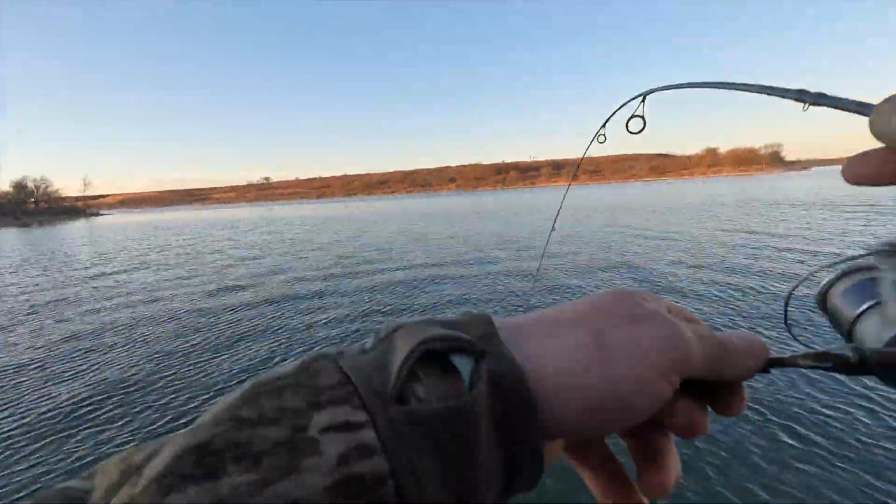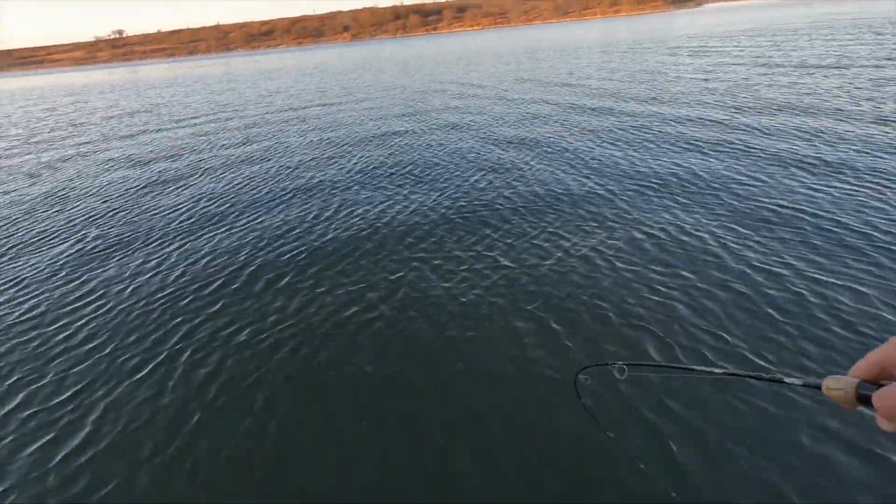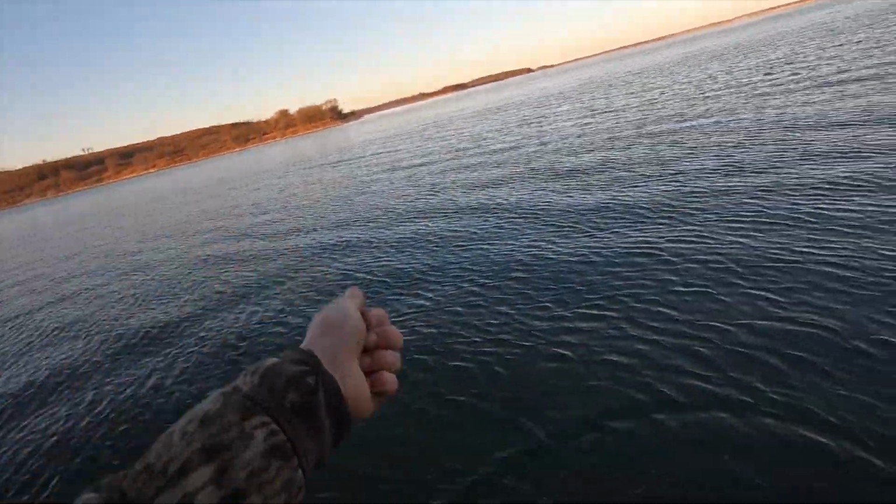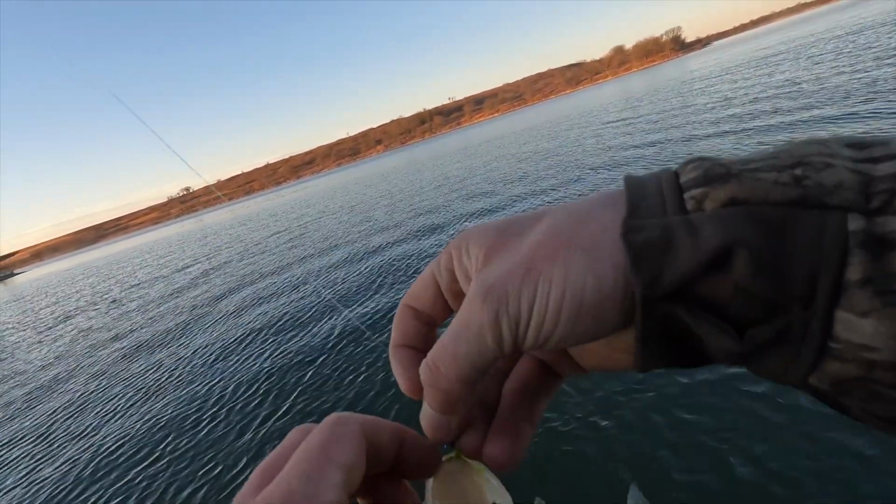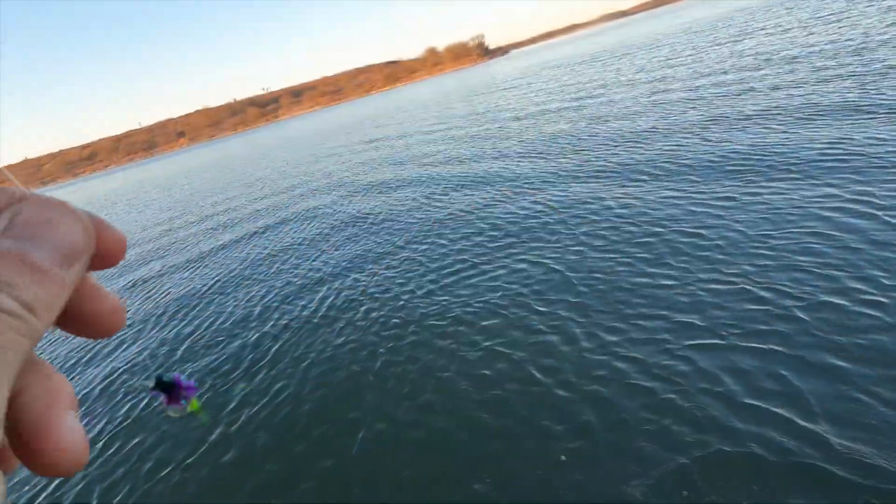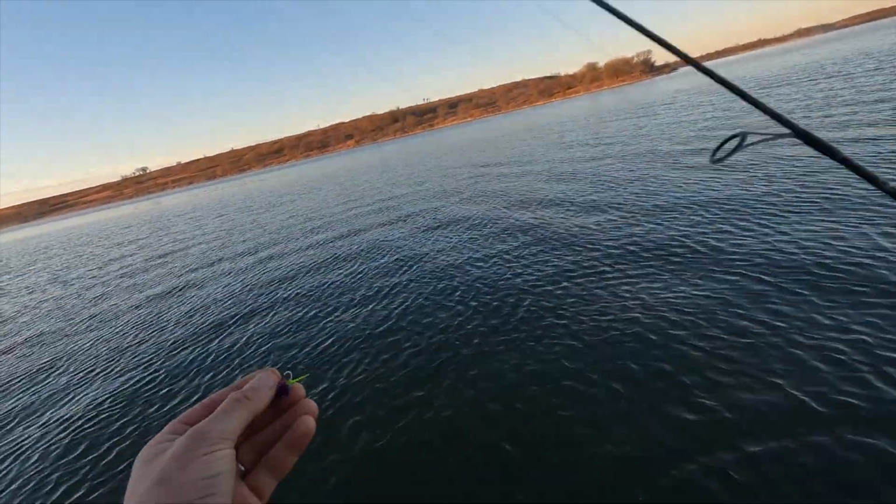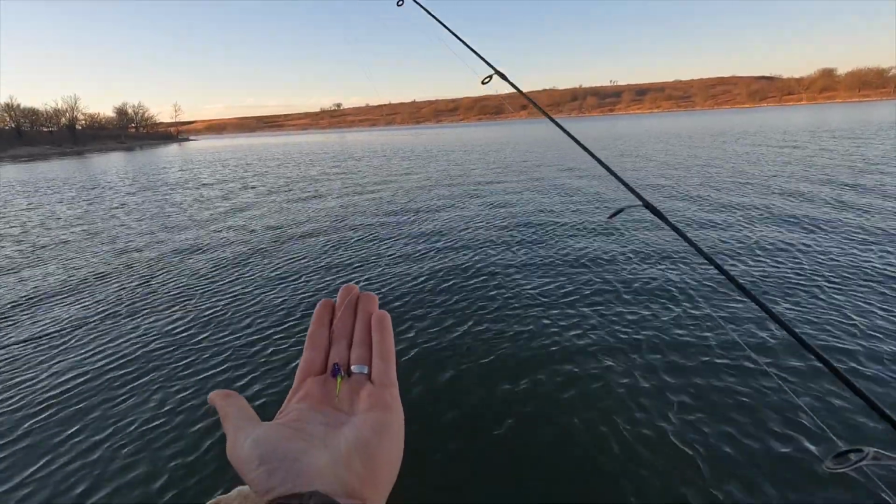There it is. It looks a lot bigger on your phone. Yeah, that's a decent one. There we go. I was wondering what was going on. I'm like, man, maybe they just want a bigger bait today. That little teeny tiny jig. Look at how small that thing is. It's a 1/32 ounce.